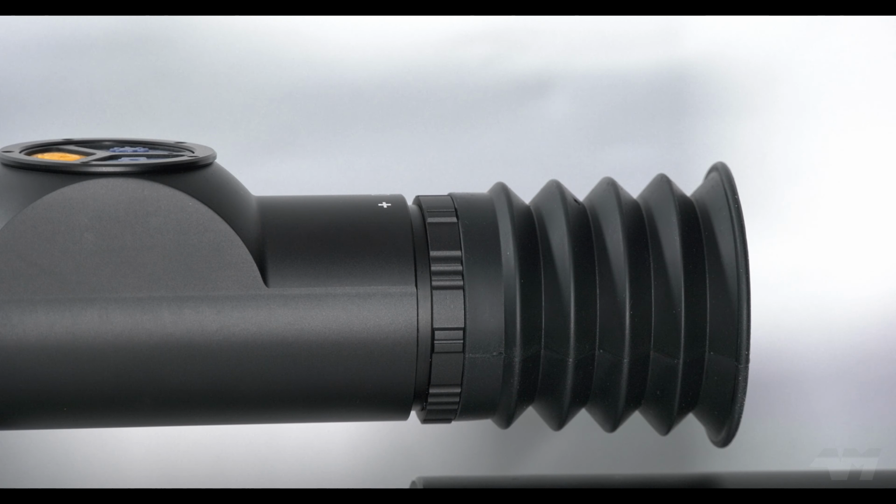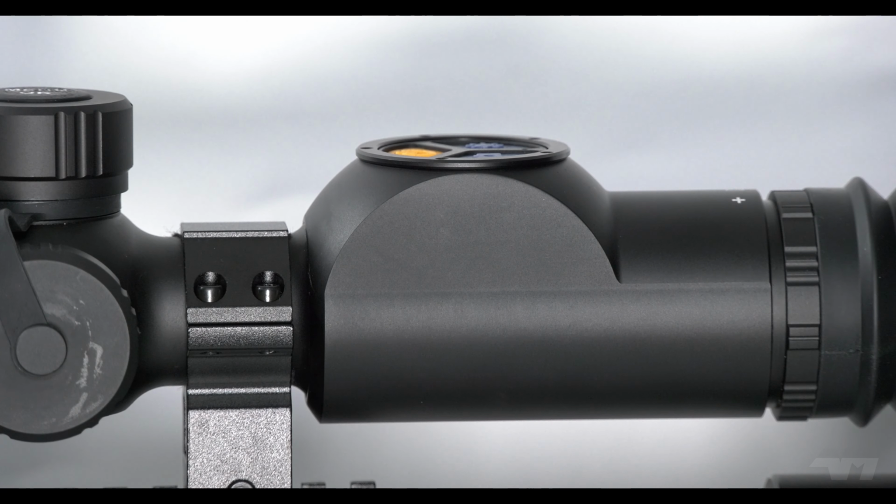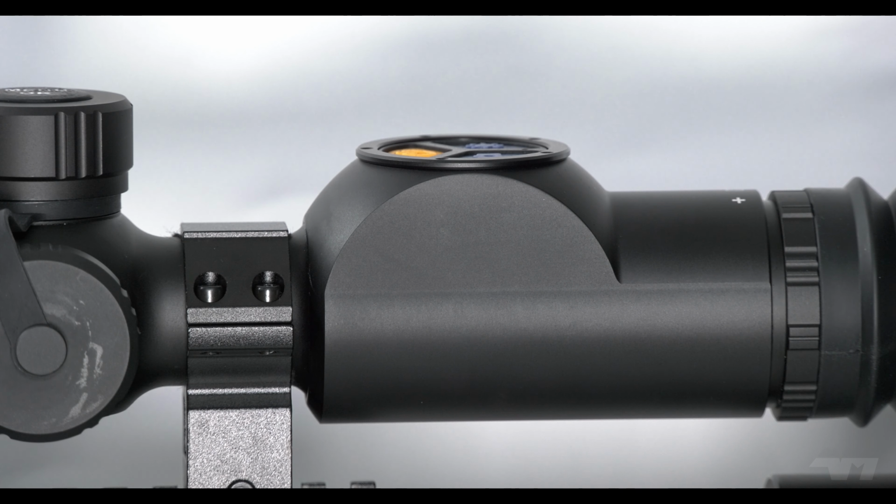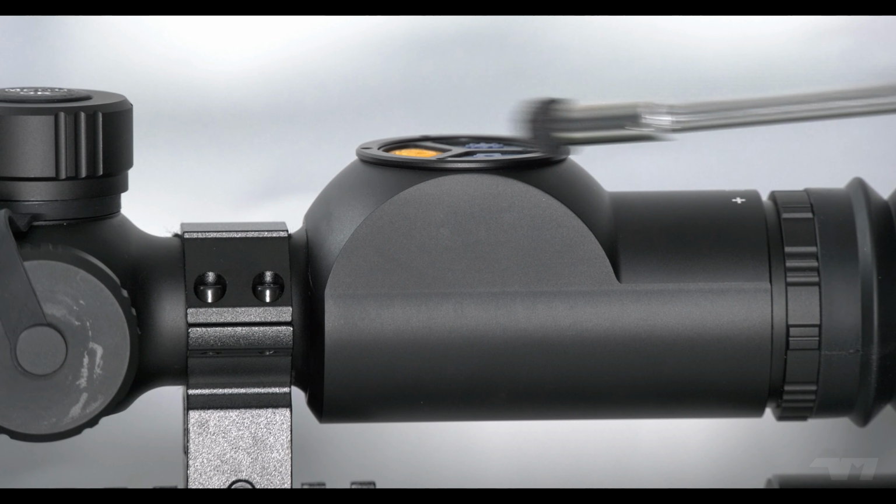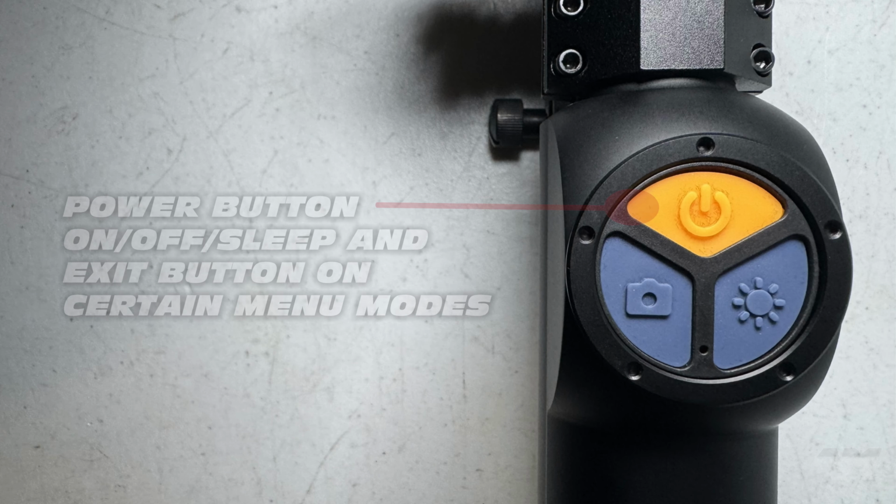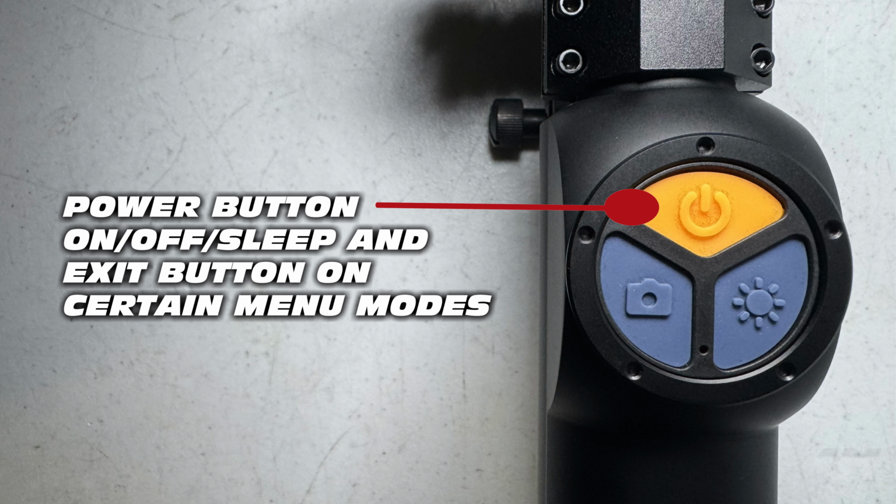And trust me, when I first looked through this, it was all blurred. So I put some glasses on and then I thought, hold on. I took the glasses off, made some adjustments, and it's pin sharp. Nice. And then we get to this very crucial part of the thermal scope, you have 3 rubberized buttons. The first button, as you can see, is the internationally known power button, but that's not all it does. It also allows this unit to go to sleep.